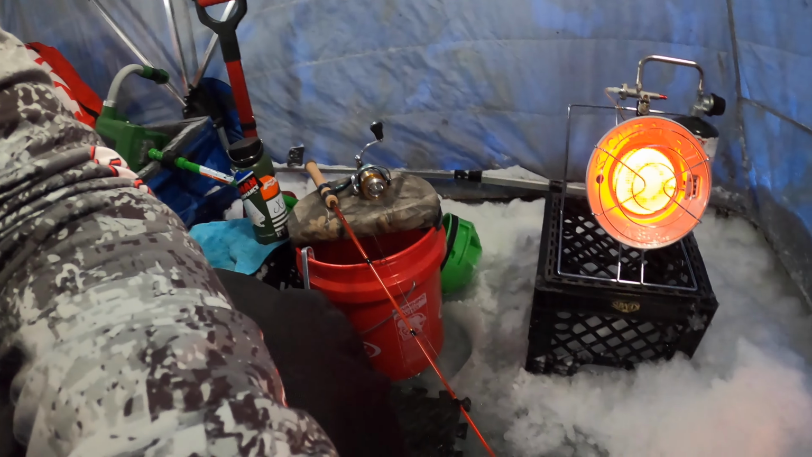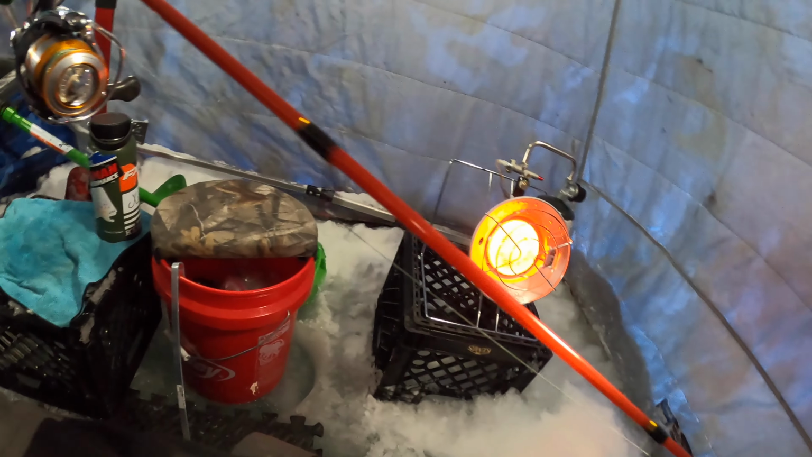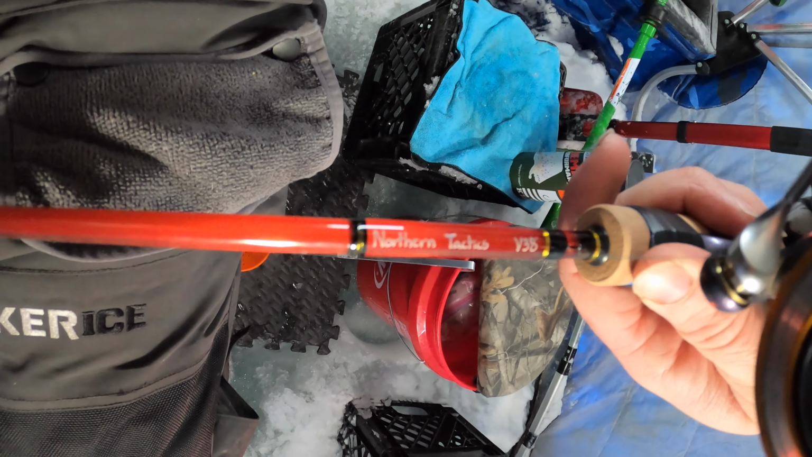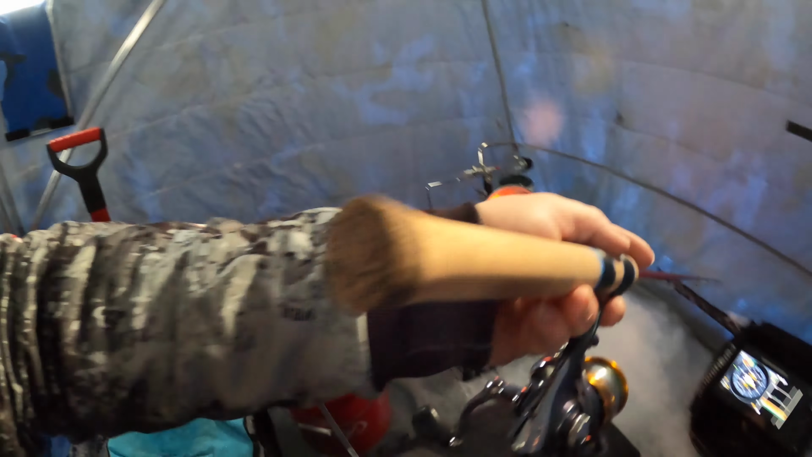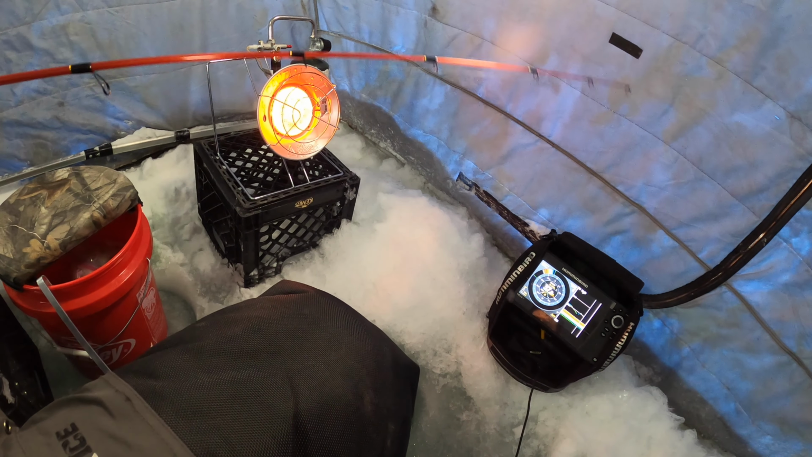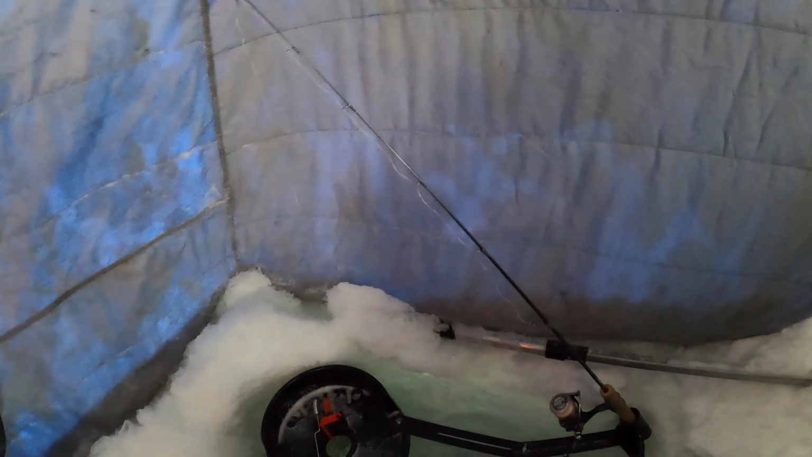Hopefully I'll catch a fish on this Vulcan today. I'm pretty pumped about it. Nice rod. Tuned Up Custom makes it. I got to pick my own trim colors, and I put the Northern Tactics on her. Yeah, it's a pretty nice rod. So hopefully I'll do a review on that at some point once I start catching fish on it. But I did catch a couple fish on this Commander, which is like the step down from the Vulcan,